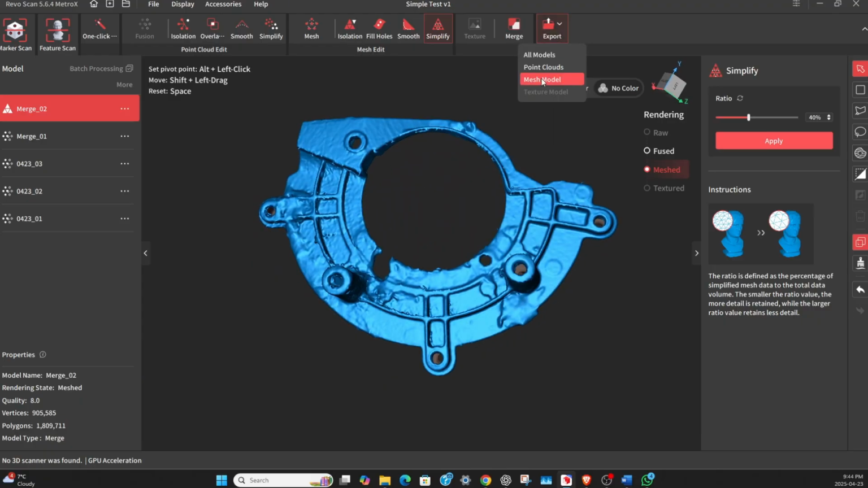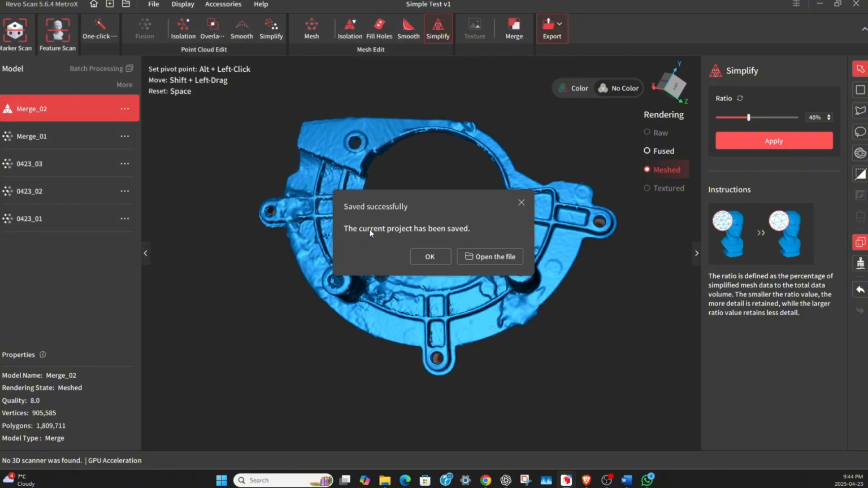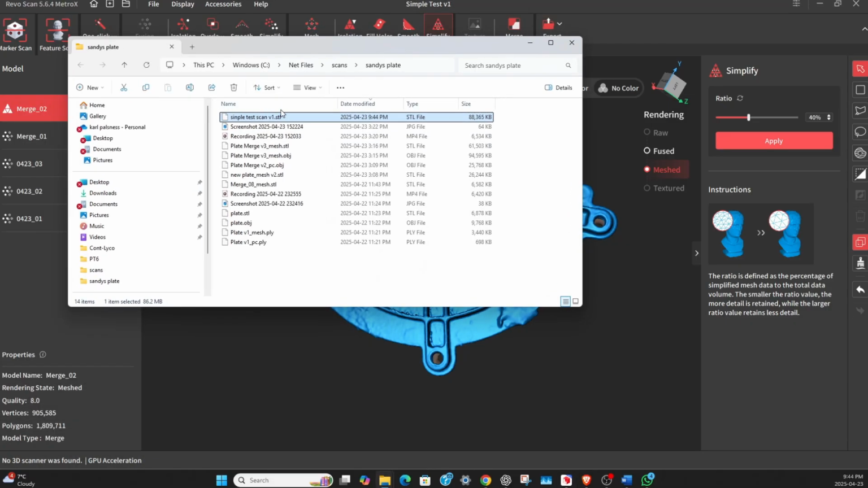So we can choose export, we can choose all models, and that gives us a choice of those outputs. Or we could do export mesh model, and that would give us a lot more choices. So in this case, an STL would be fine for me. Just give it a name. Save. And it was right here.